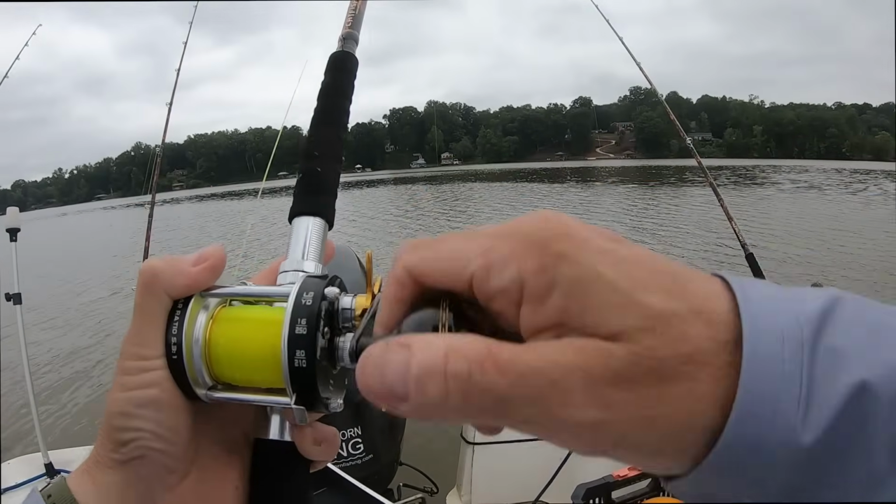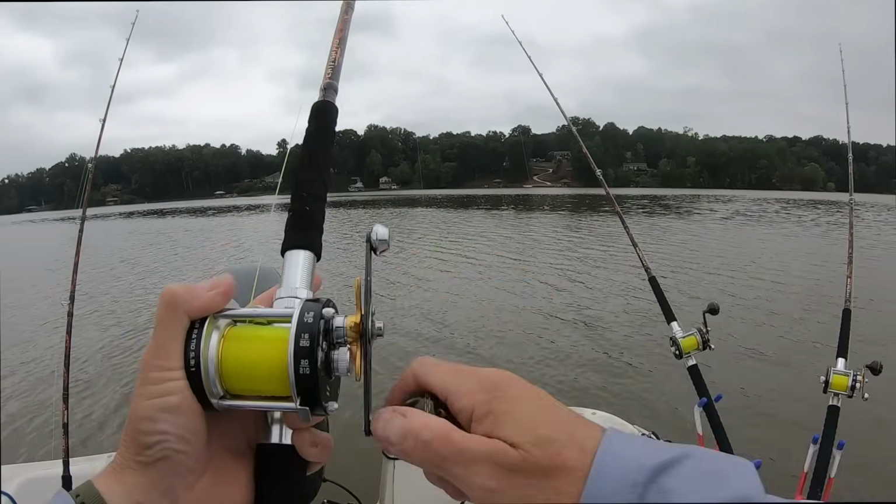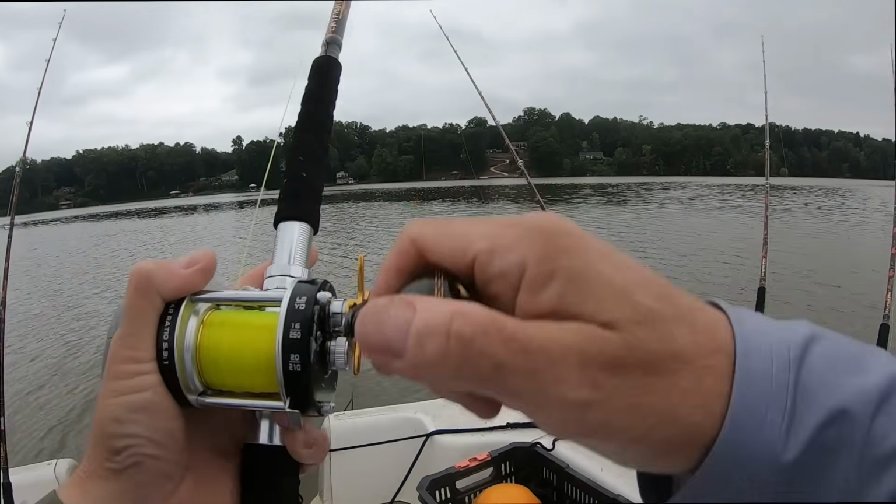I'm pretty sure this was a chicken bait, but I'm not sure. He's going back and forth. He's a heavy fish, I feel like. I'm hoping I can keep him out of the anchor rope.